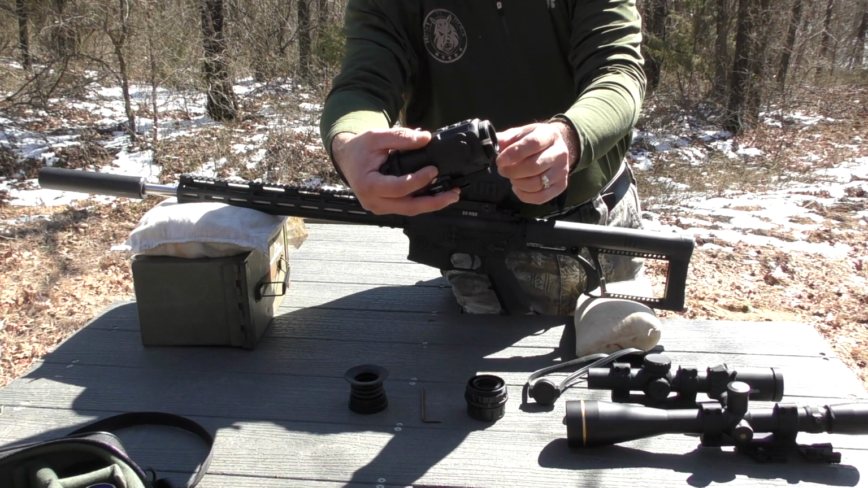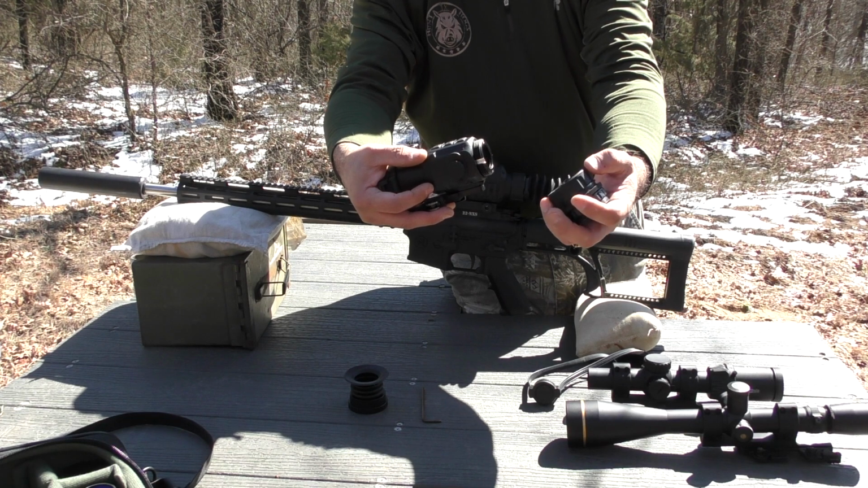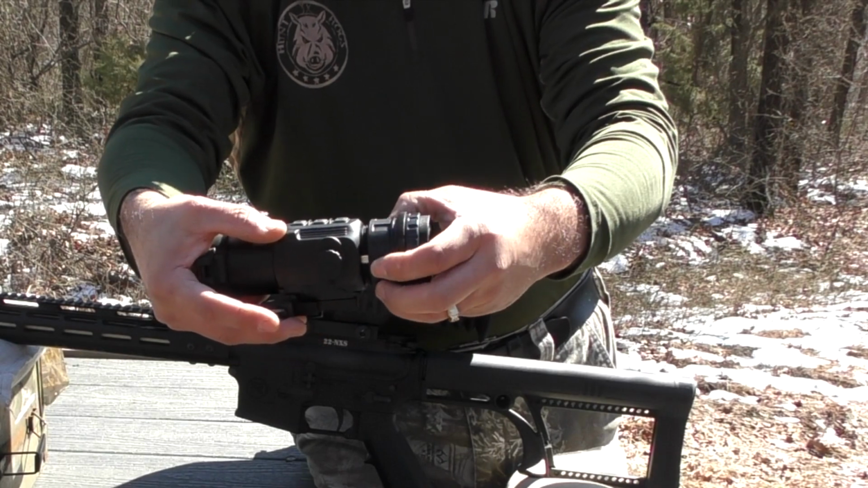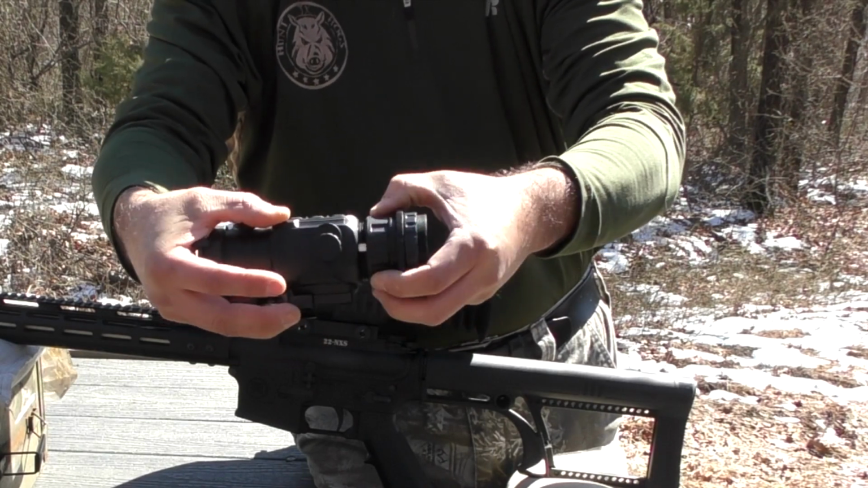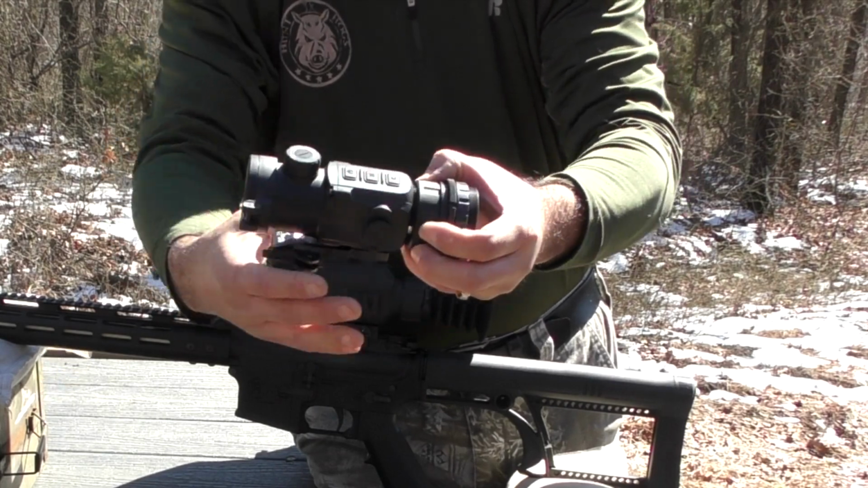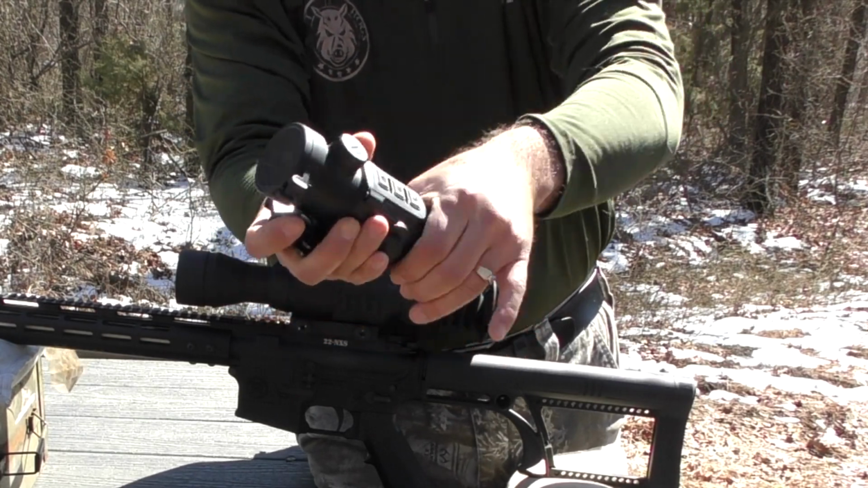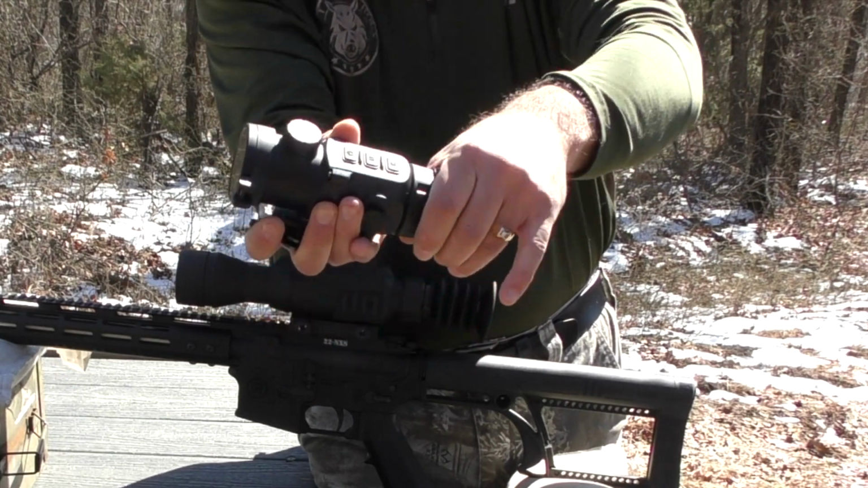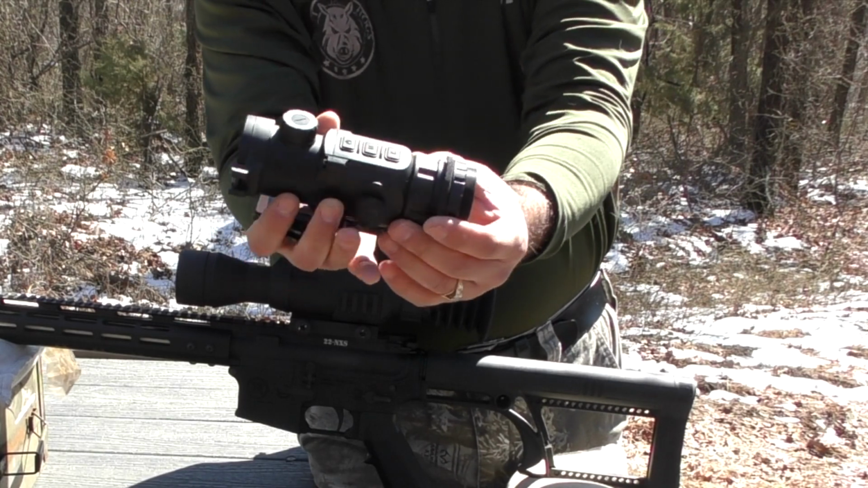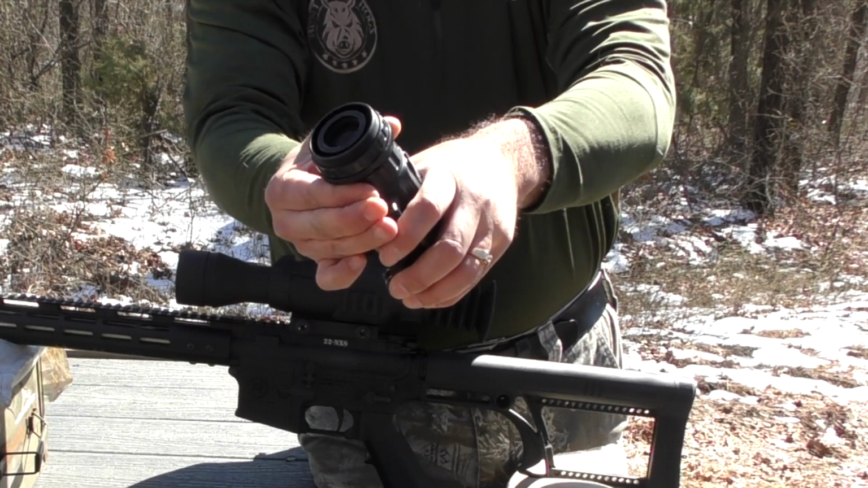So it's got coarse threads. I'm going to use the lens adapter that has the magnet inset. That magnet goes top dead center. So you push it on there, and then you start counterclockwise and then clockwise, and you want to go all the way until it sets flush. Okay? Again, no Loctite here. No tools. You don't have to force it, but it is flush, and it's hand tight.